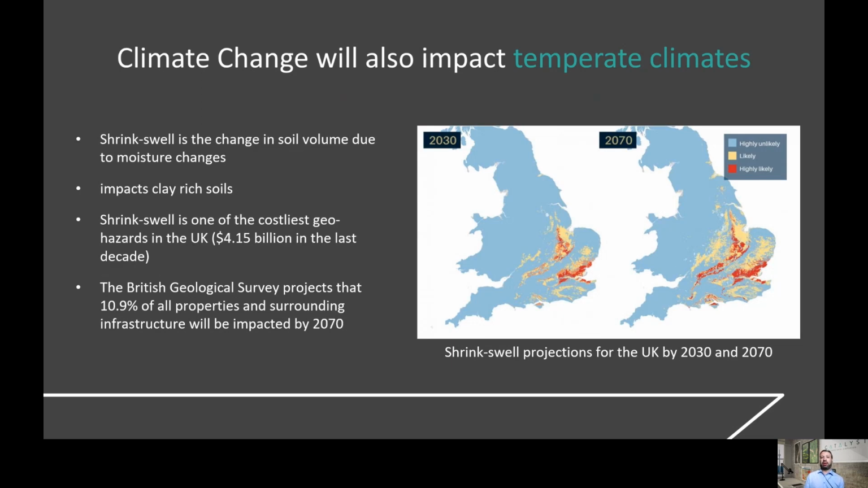So in the UK alone, just to give you another example of somewhere else in the world where this is a problem, it has in the last decade been one of the costliest geohazards in the area, costing about $4.15 billion in repairs and damages. And if you look at this map here on the right, we can see the projections for 2030 and 2070, respectively, show a major increase in the areas that are likely or highly likely to be impacted by shrink swell subsidence, which is expected to hit about 10.9% of all properties within the UK.